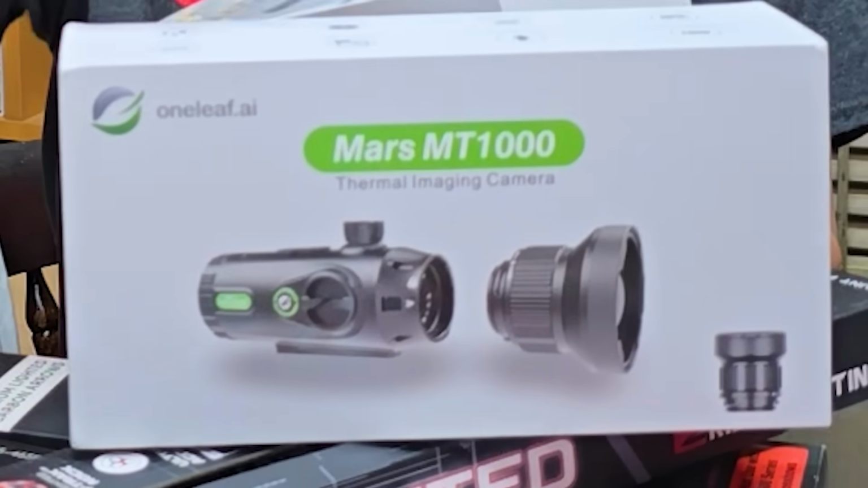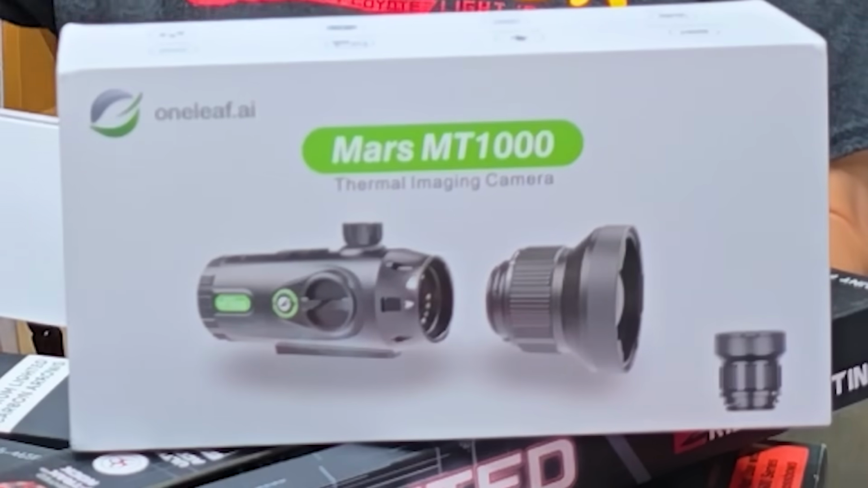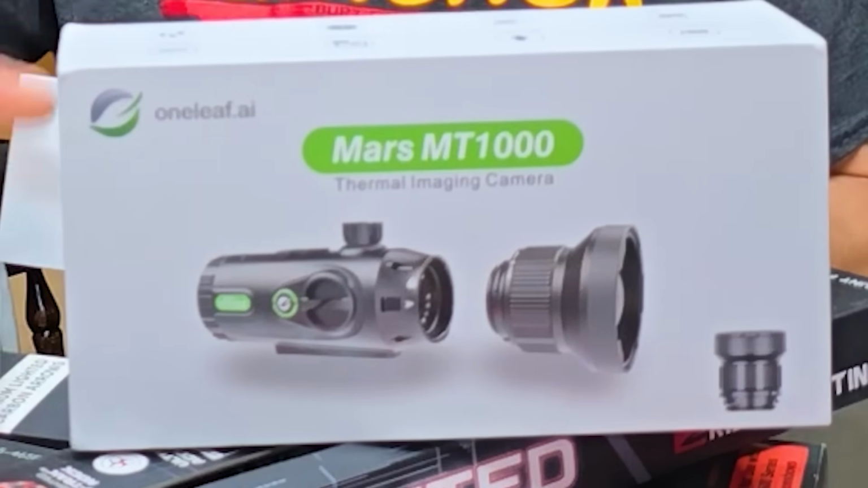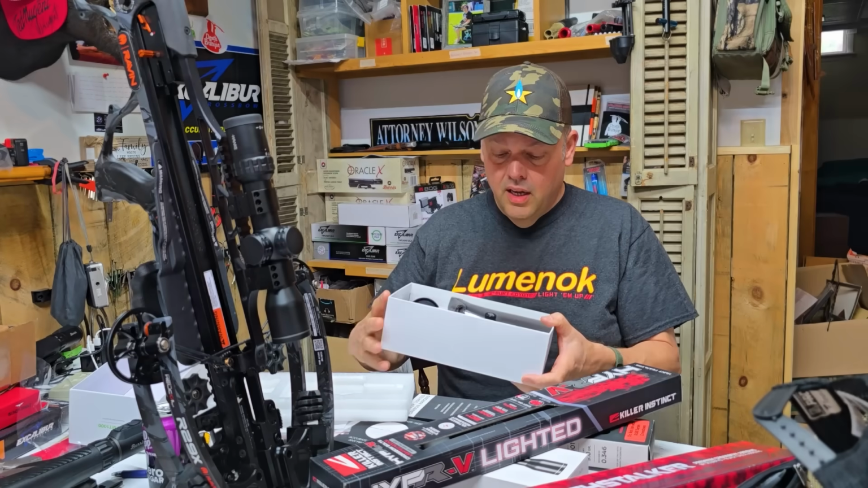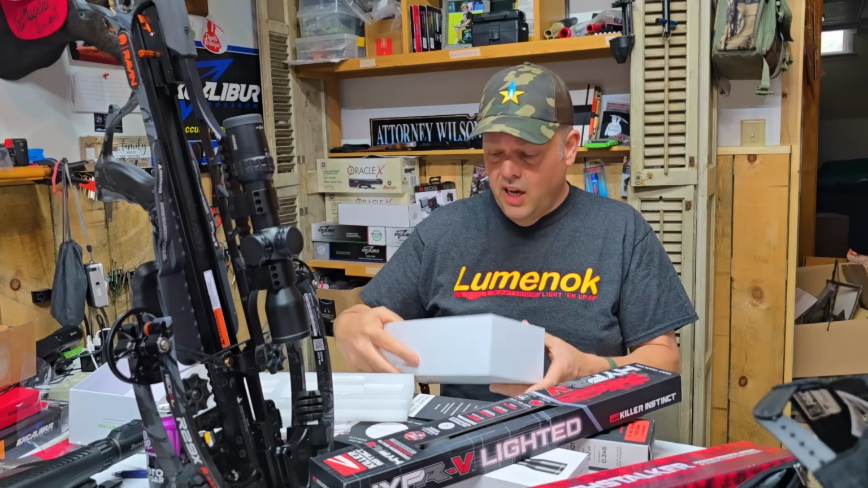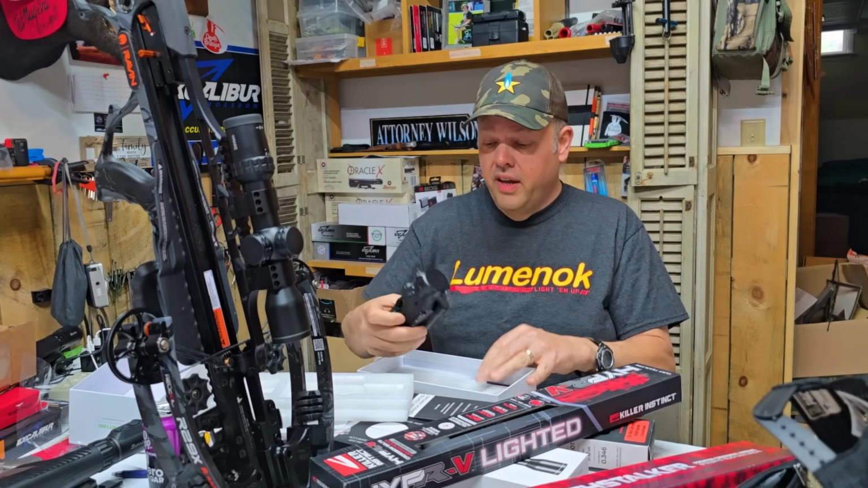But there's the box that it came in. We've got a manual, very good. And another thing right here, that's great. Take the plastic off of that, get this out of the way so you can see what I'm doing here. And this is what it looks like in the package right here. Pretty exciting. This is the little device itself.